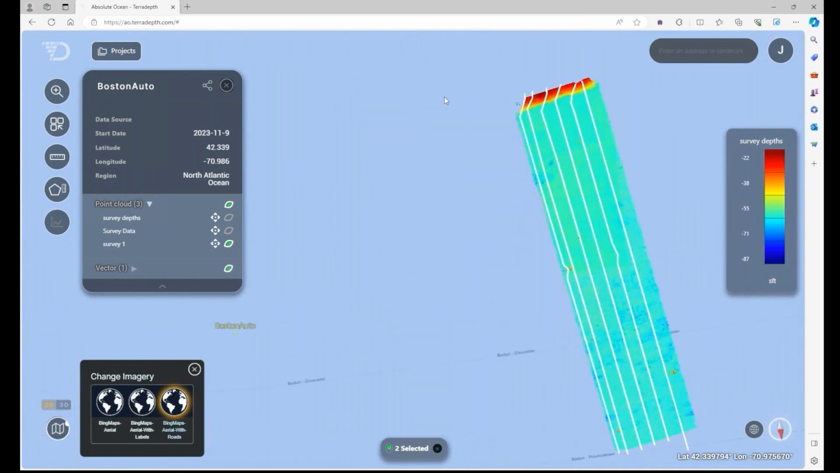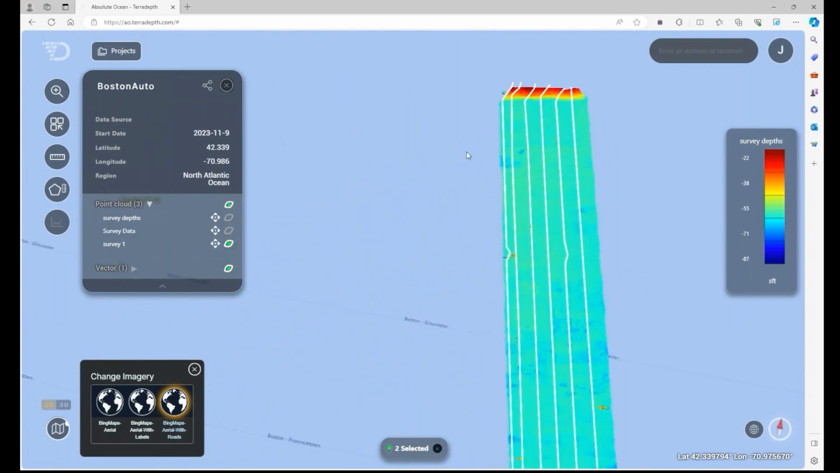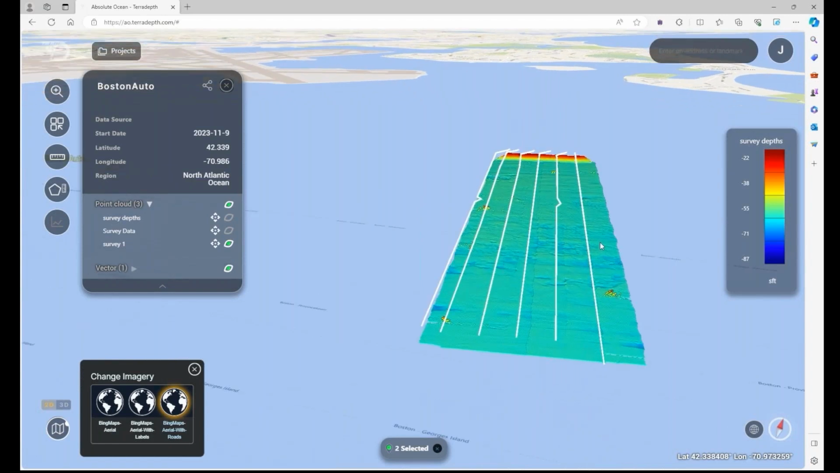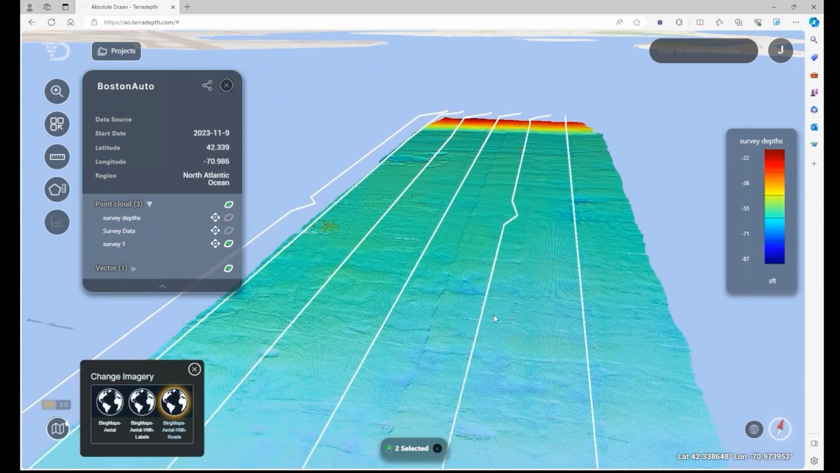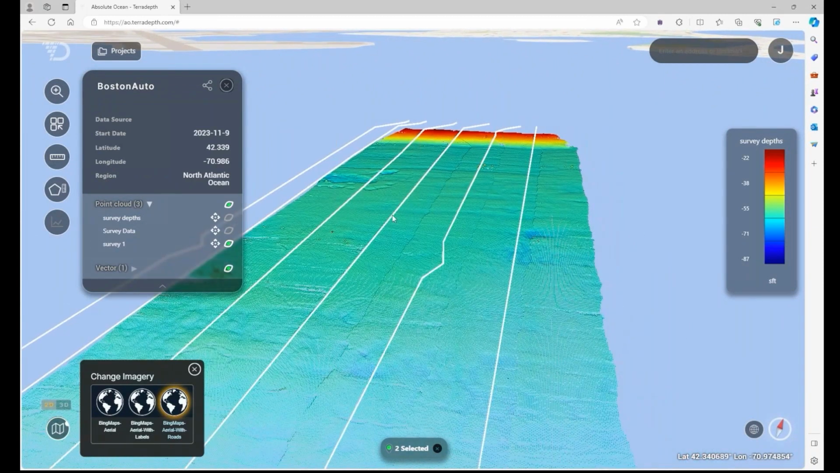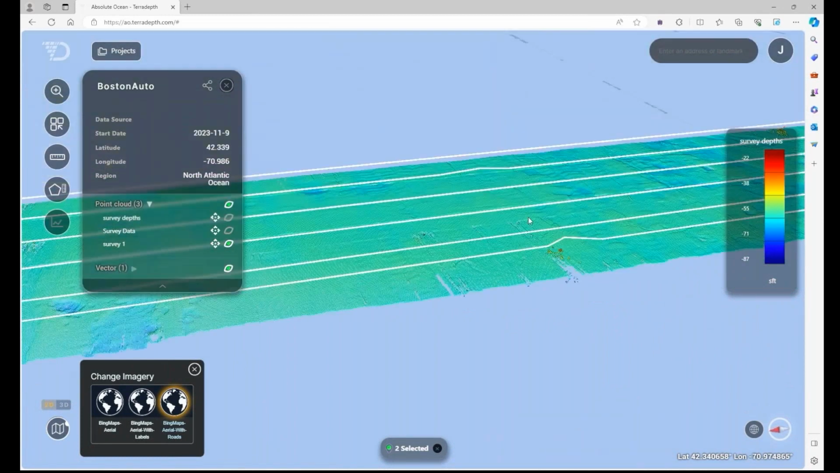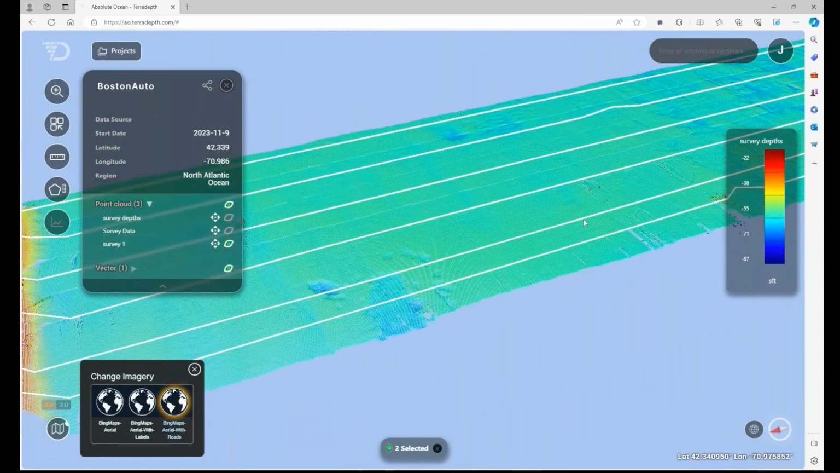Zoom in here. I can hold the control button. I can pan around. I can rotate. This is actually a 3D display that I can rotate down, and you can see my data in 3D. This is unedited data. I haven't applied a patch test to this. This is just as it came out of the vessel. We haven't done any post-processing RTK on the data. There's a little bit of noise in here that we're going to clean up in editing.